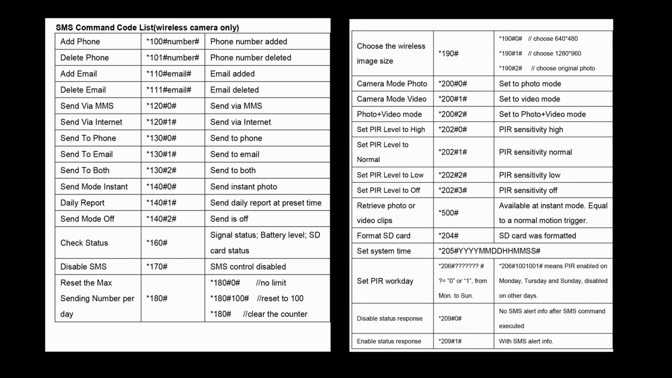These codes I use are very great because if there is some light during the day that makes the sensor trigger, you can turn the camera off, and then maybe at 5 o'clock or 6 o'clock you turn it on again. Also, you can set the sensitivity from low, middle to high, and then of course off. That's really good. There are so many things you can use in these cameras.